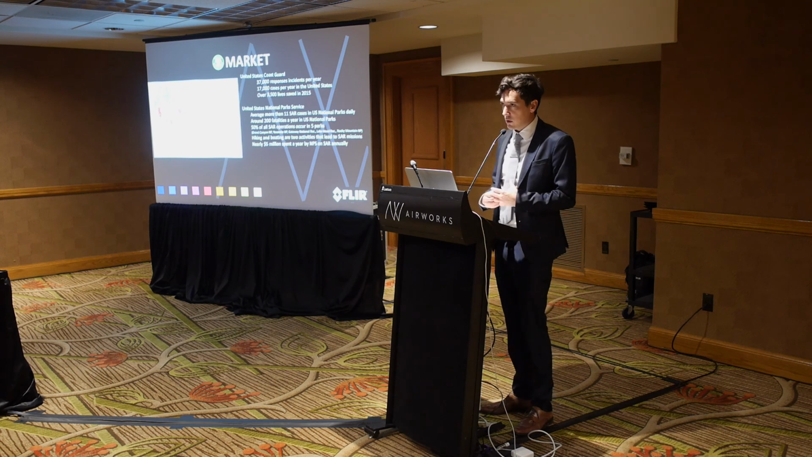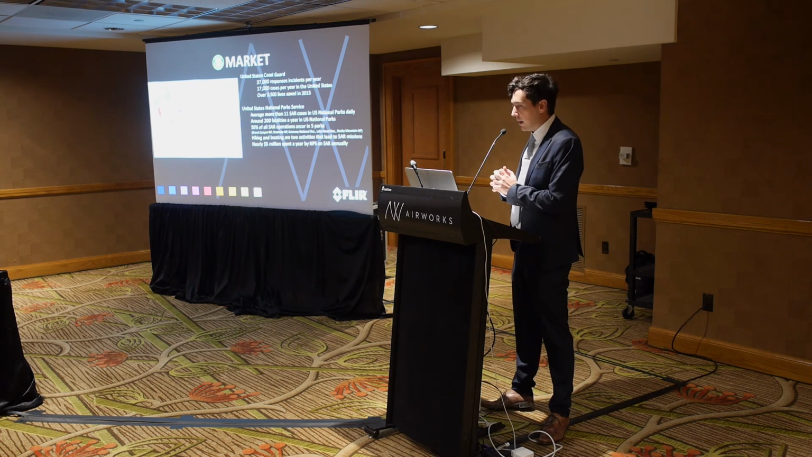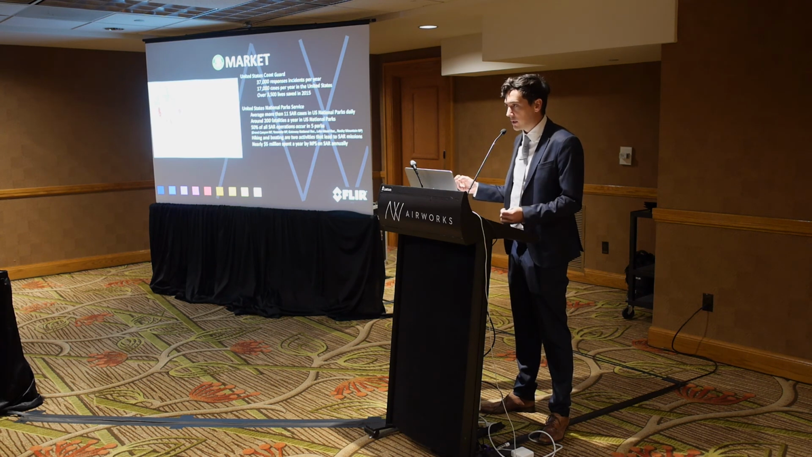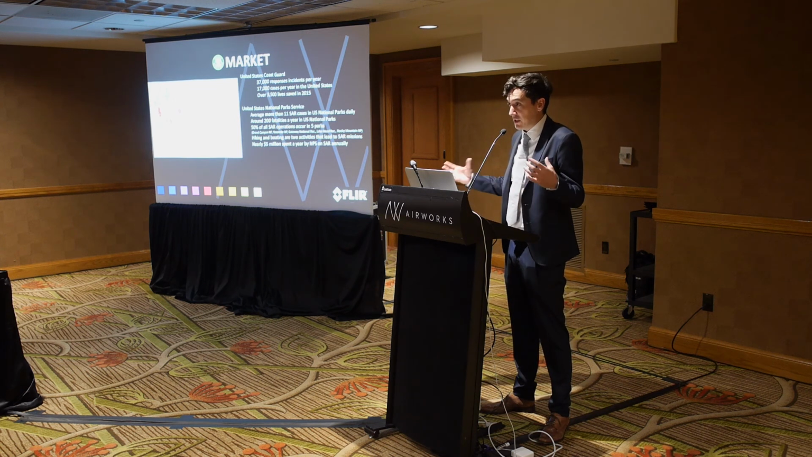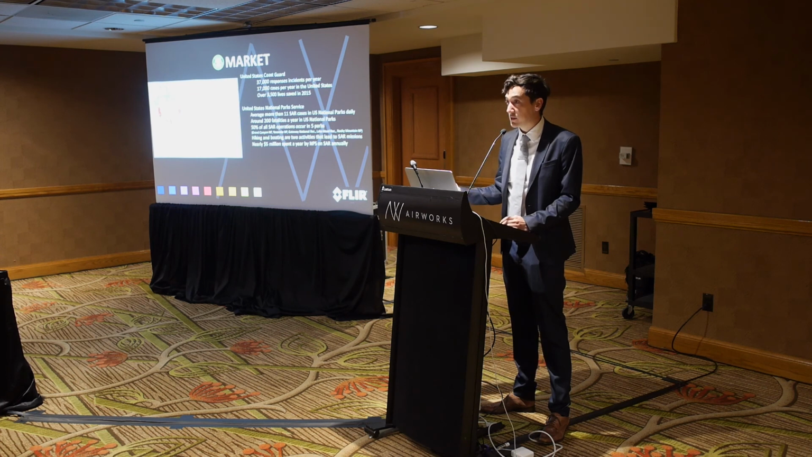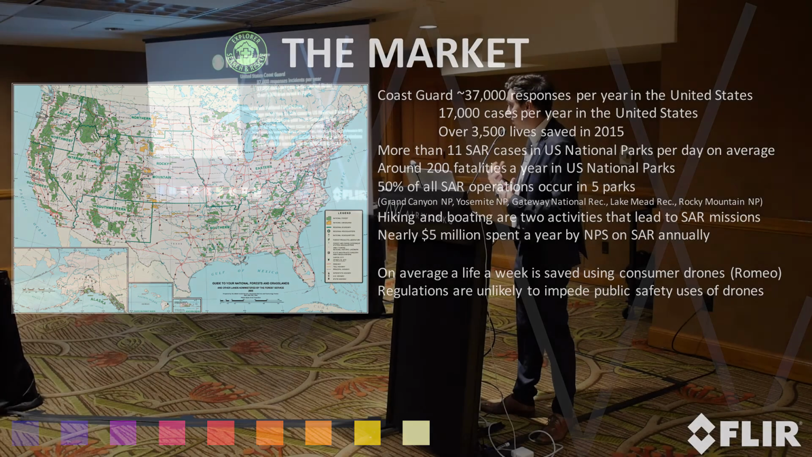So search and rescue is a little harder to put into numbers, but I think most of us in this room could agree that search and rescue operations of drones is probably the most important use case for this technology. Just to give the scope of it, the United States Coast Guard goes on 17,000 search and rescue missions a year, or they have 17,000 missing people claims that they have to go after a year. And the National Park Service responds to 11 search and rescue missions a day. So that gives you an idea of how many times this technology is deployed.